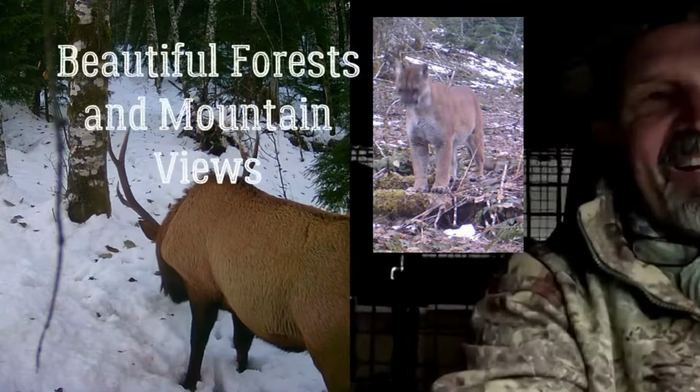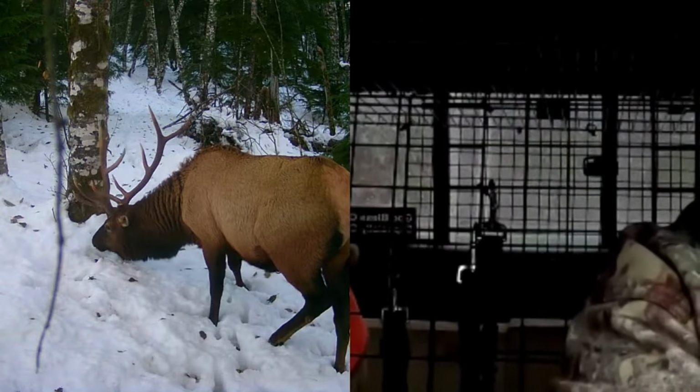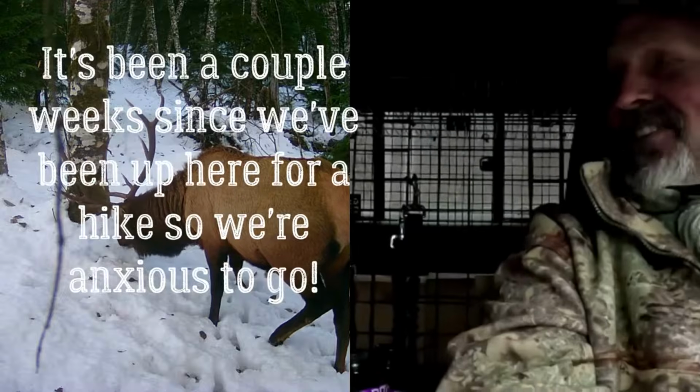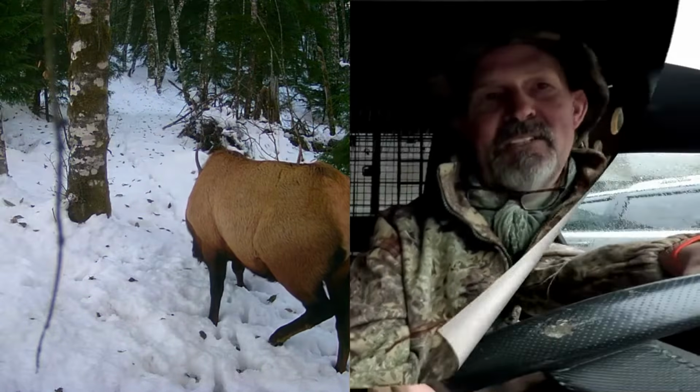Calamity was so excited. I had my camel on before I fed her, and she wouldn't eat. She's just jumping around, whining and everything. We're in the car now. She's still whining. She is ready to go. We have a big day in front of us.